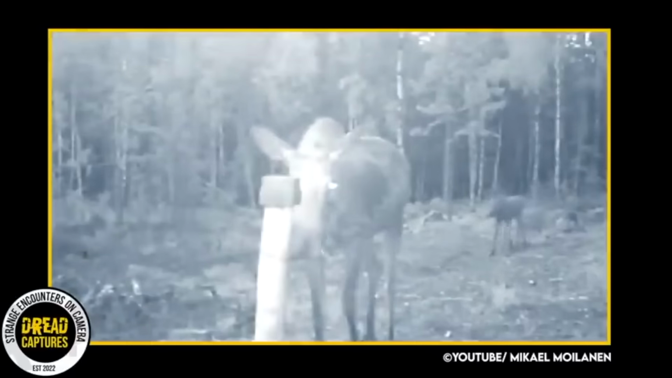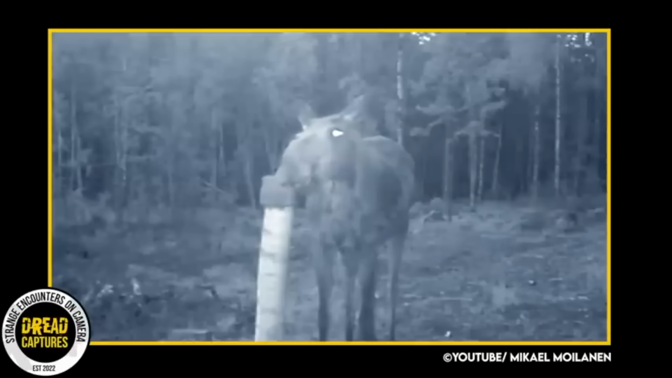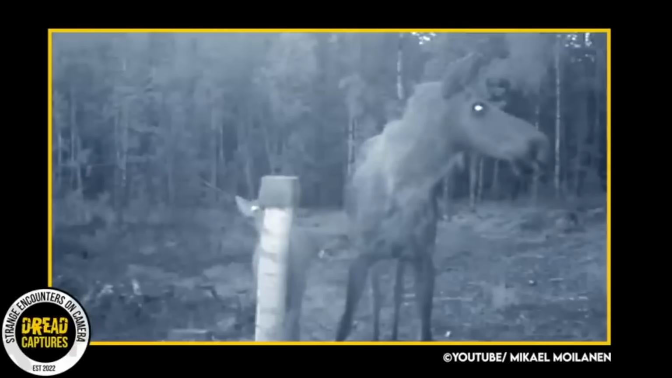This next trail cam capture is an impressive one. A calf and its mother have come upon a cleared lot, awaiting the building of a home. The owner set up a trail cam and caught some great footage. The mother and baby are interested in this pipe or pole that's sticking out of the ground and start to check it out. But then the mother elk hears something.